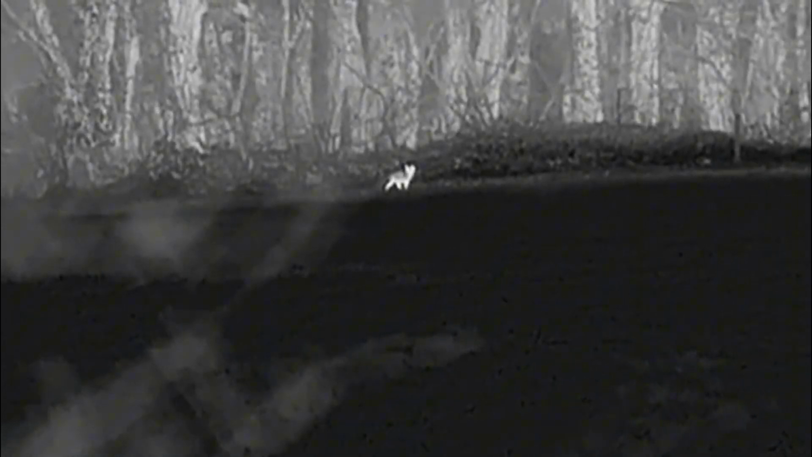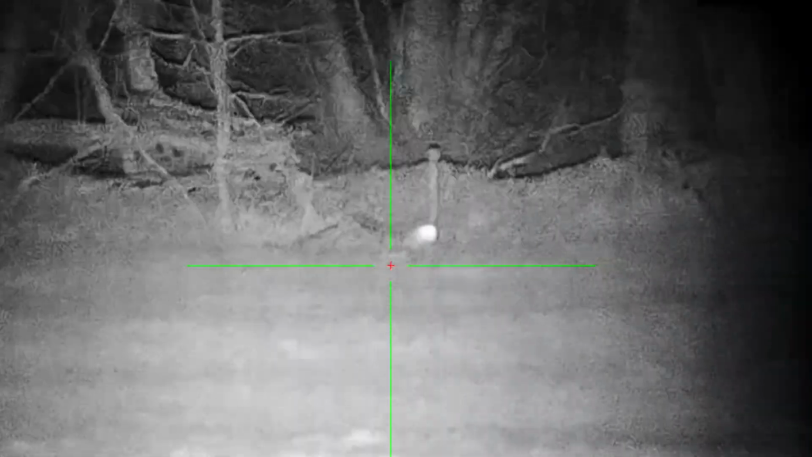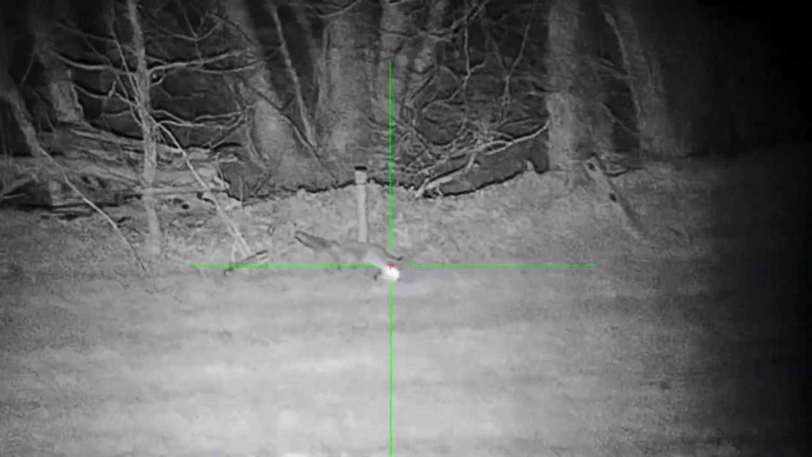We've got a few twigs and branches between us and the fox there, so really need to wait till she moves up the hill into the open a little bit, so get very quiet, very still. And here she comes. Still looking across. Kind of has half a feeling something's going on. Badger there in front. She's just bobbing down in front of the fence there.